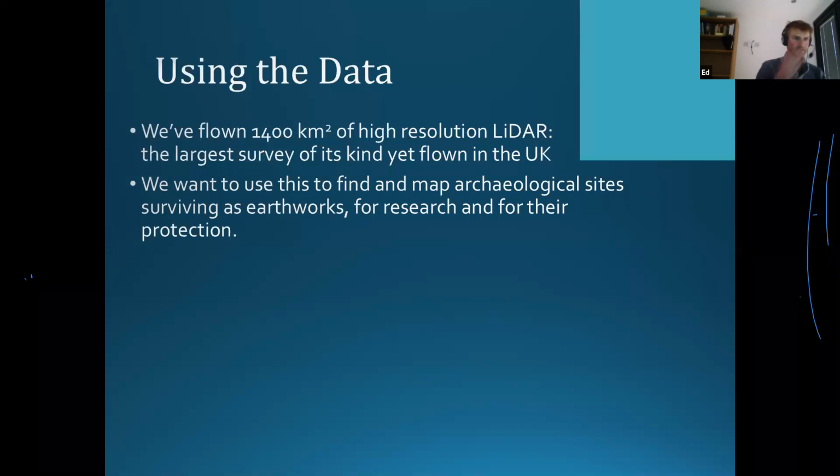We, of course, want to use this data to find and map archaeological sites, surviving as earthworks. We can't find archaeology that's buried. We can only find archaeology that survives as earthworks. This is in part for research purposes, and in part for trying to get these things protected. So getting them into the local historic environment records, so they're in databases so that people know that they're there when it comes to new housing estates going up, railways going through, etc.